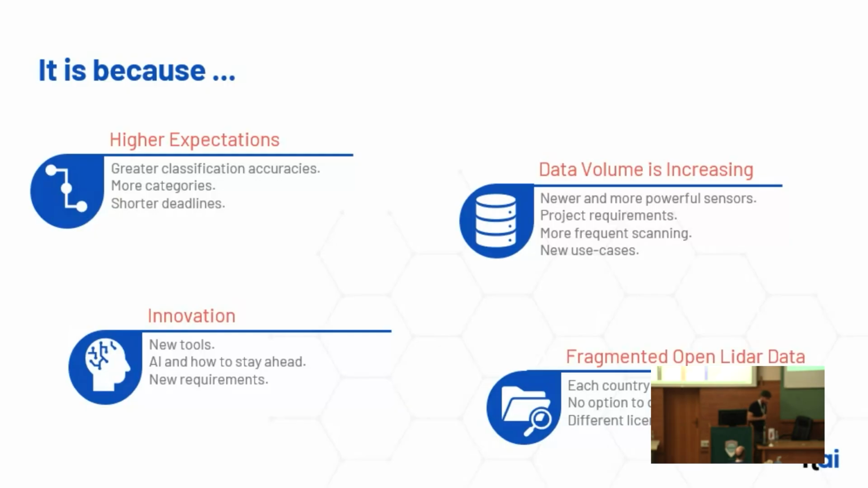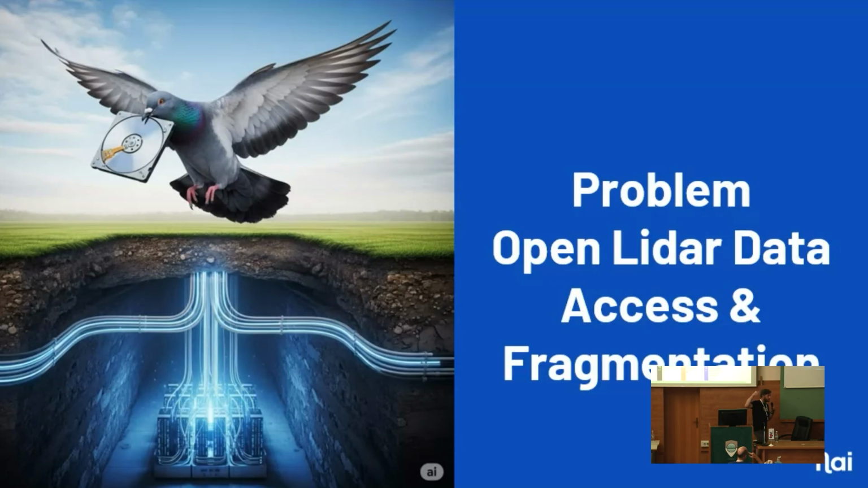And last but not least is the fragmented open LiDAR dataset access. Currently in Europe, more or less each country has its own portal for accessing the LiDAR dataset. In some countries, even each region has its own portal. Then sometimes you are not even able to download the data through the web.